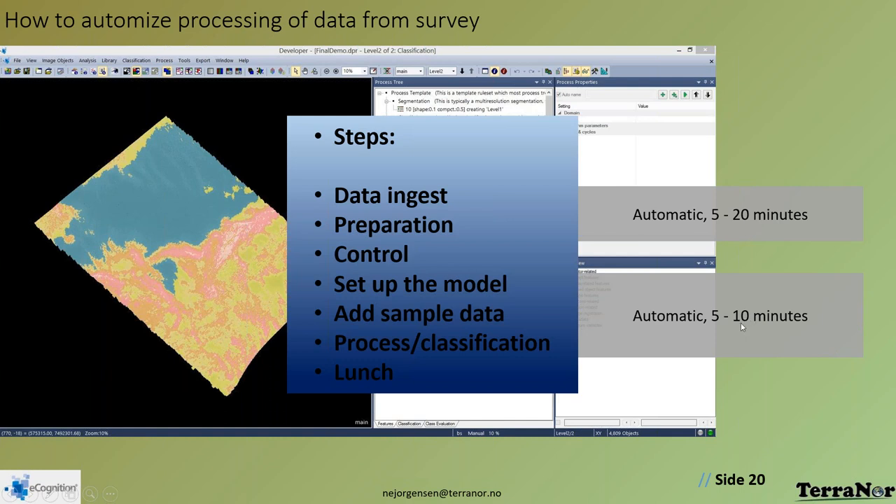So it's actually taken me at least 2 times longer to talk about the methodology than to actually run 760 square kilometers. And when you process these data, that normally takes you 3 weeks to do manually. You can do this in an hour and go for lunch. And this is real life.